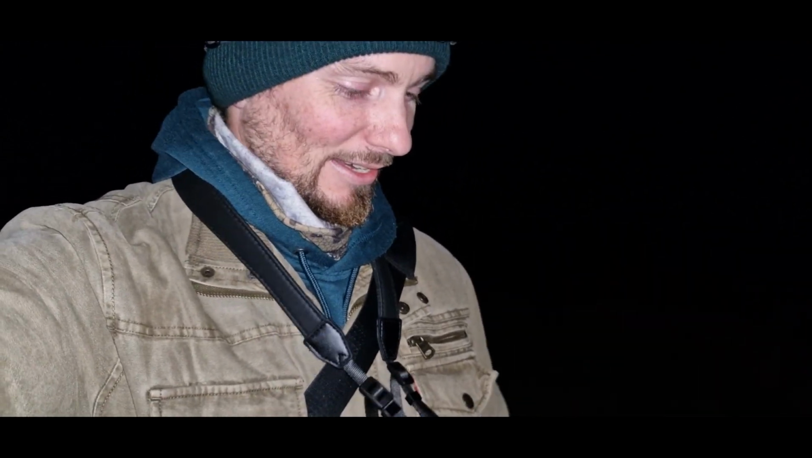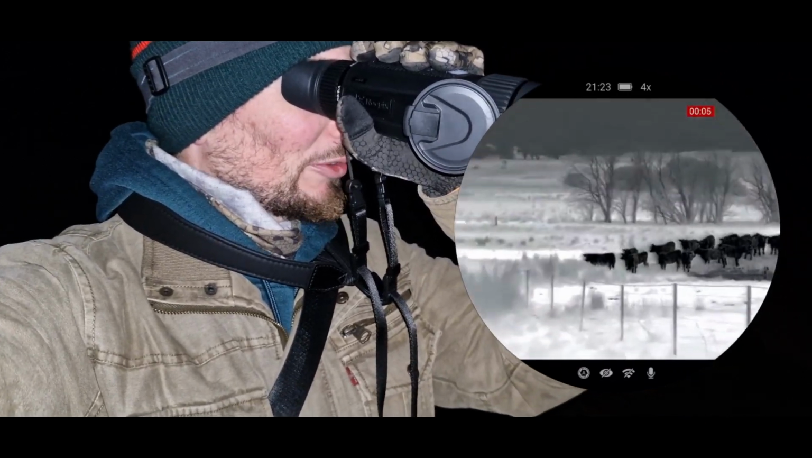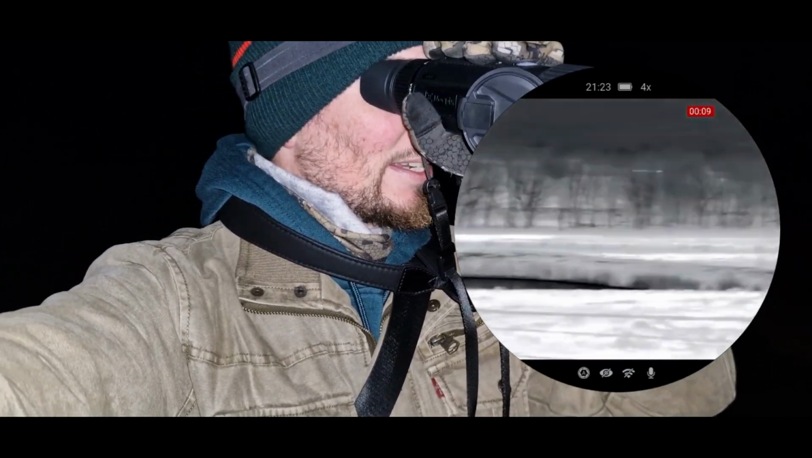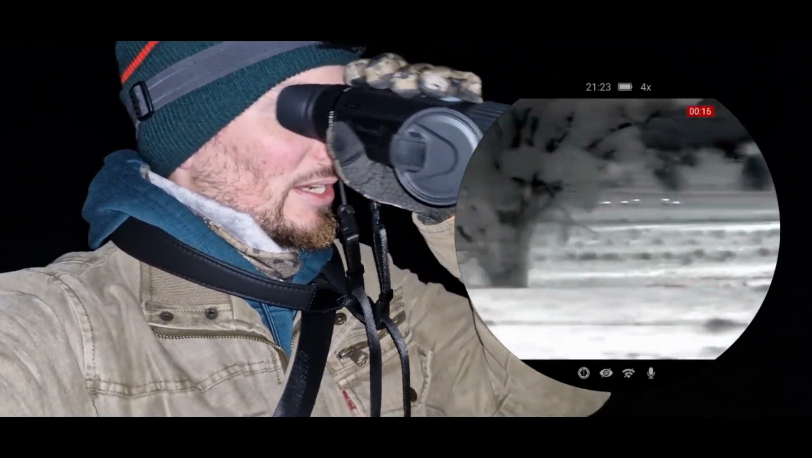Just had to get away from those cows. They're alright. Oh gosh, I am shaking. Be able to see through the thermal footage. But yeah, there's the cows, safe and sound. So they were just all clustered over under those trees down there. There were a couple further down the paddock.